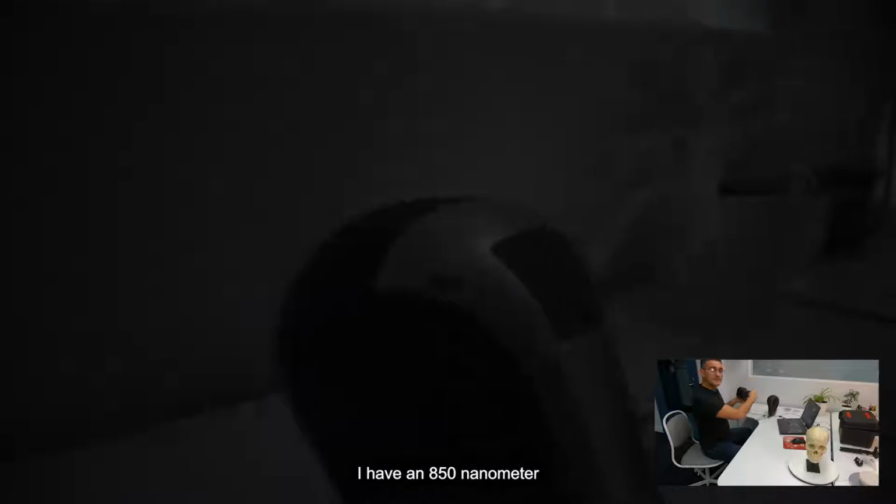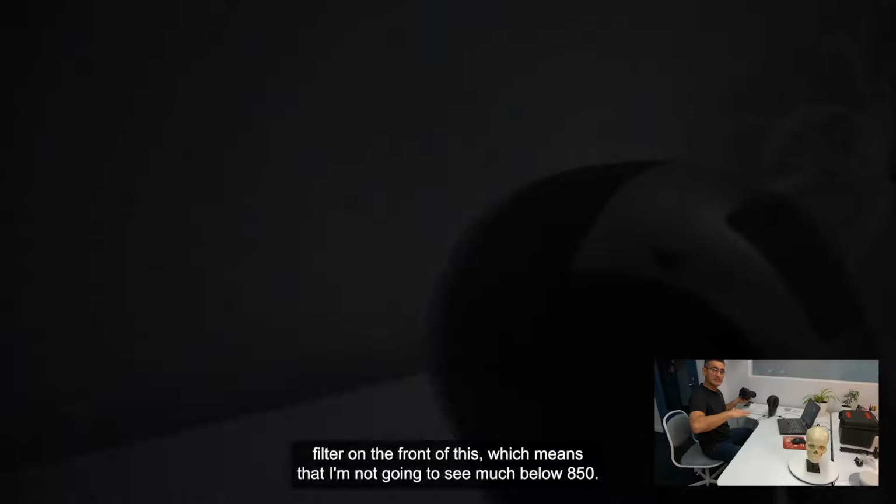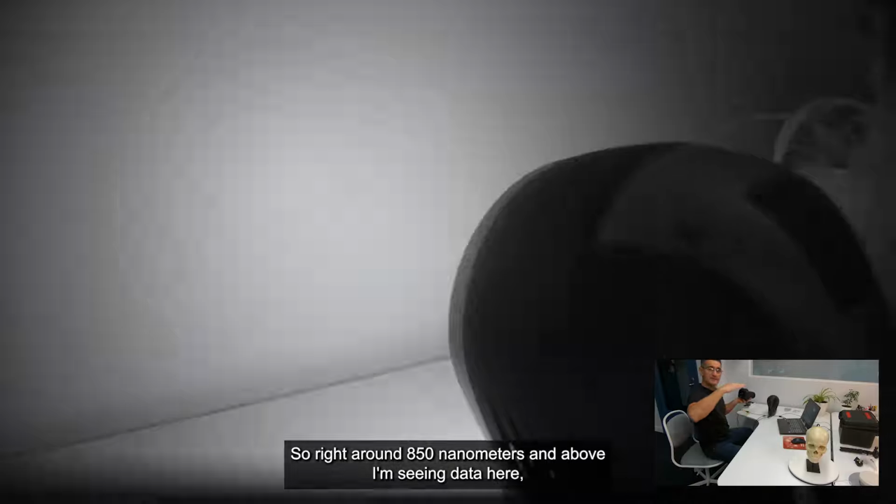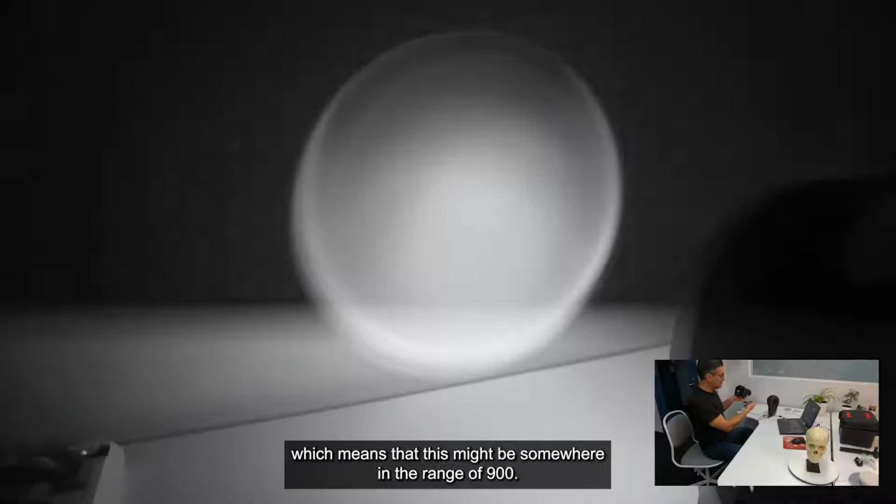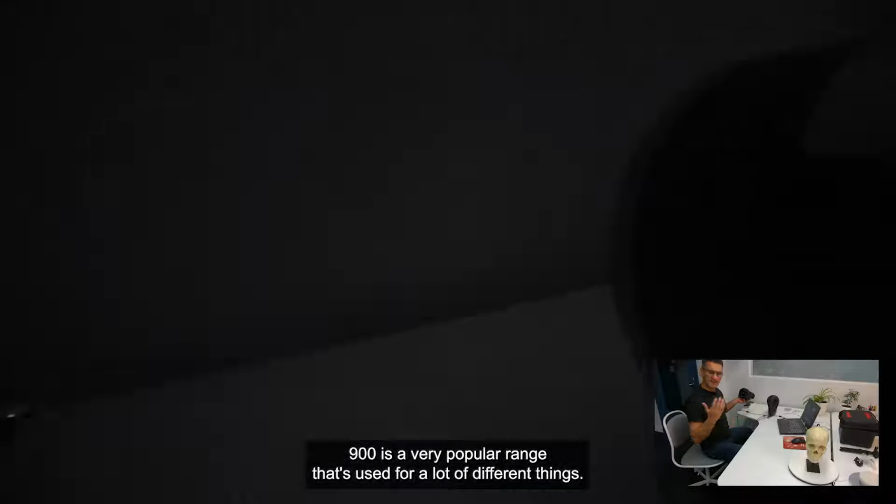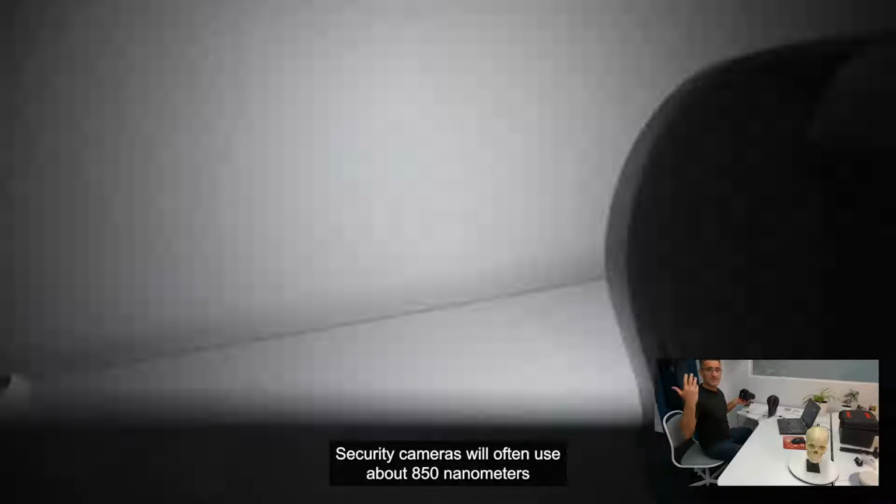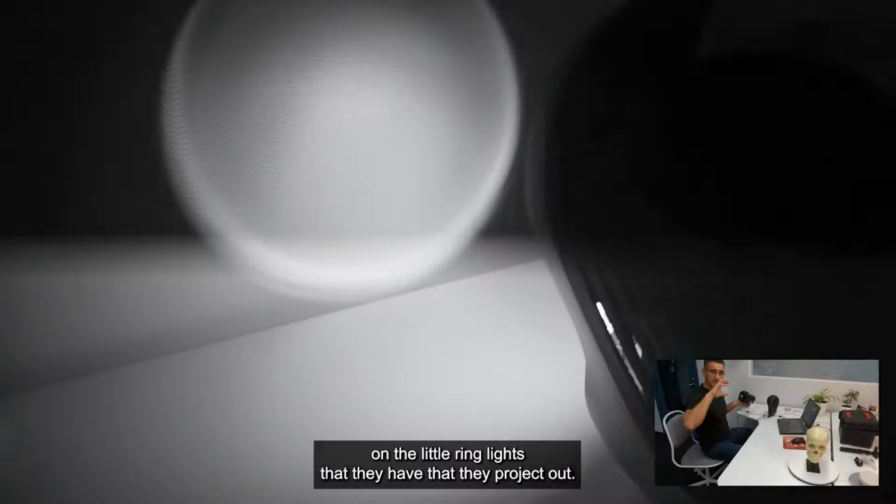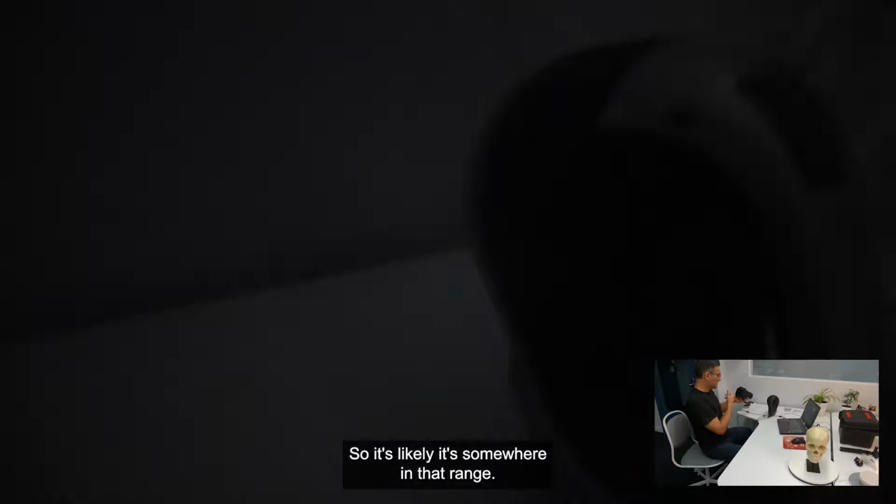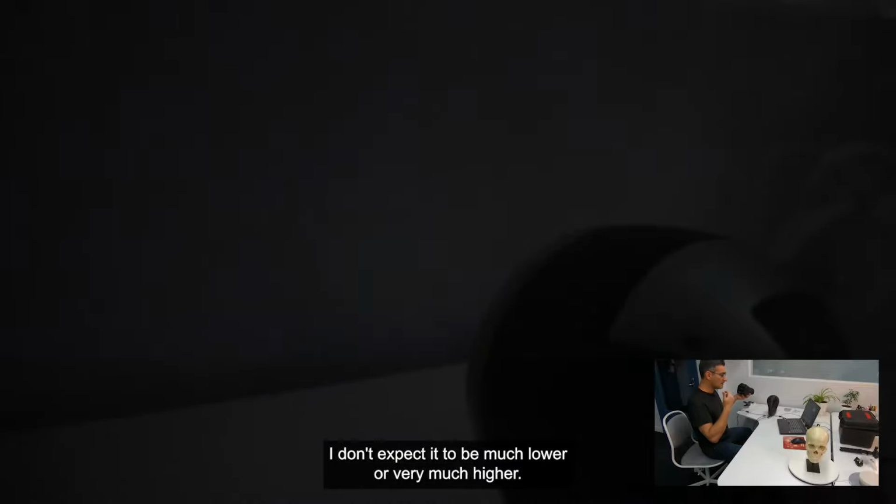I have an 850 nanometer filter on the front of this, which means that I'm not going to see much below 850. So right around 850 nanometers and above, I'm seeing data here, which means that this might be somewhere in the range of 900. 900 is a very popular range that's used for a lot of different things. Security cameras will often use about 850 nanometers on the little ring lights that they project out. So it's likely somewhere in that range. I don't expect it to be much lower or very much higher.